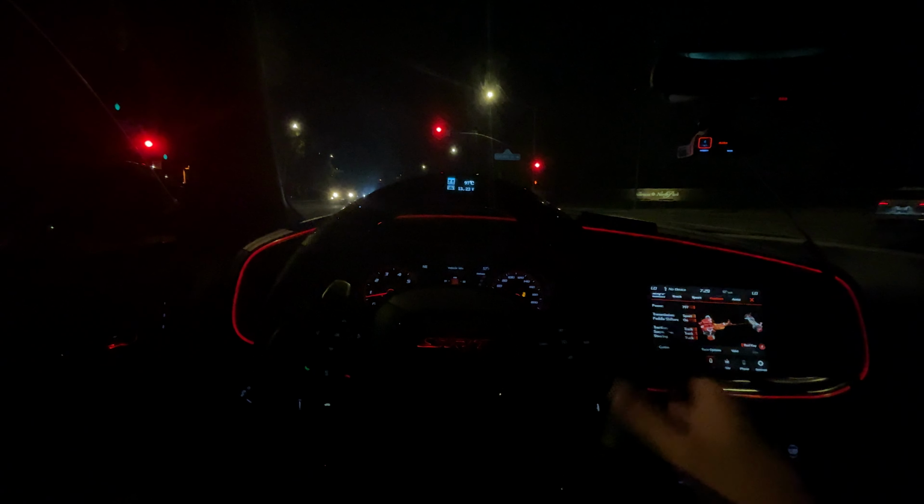Oh my gosh, another freaking red light. Another freaking red light, bro. Literally, I've been hitting every single red light.